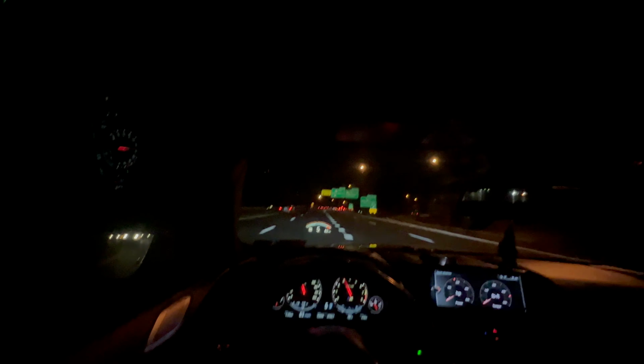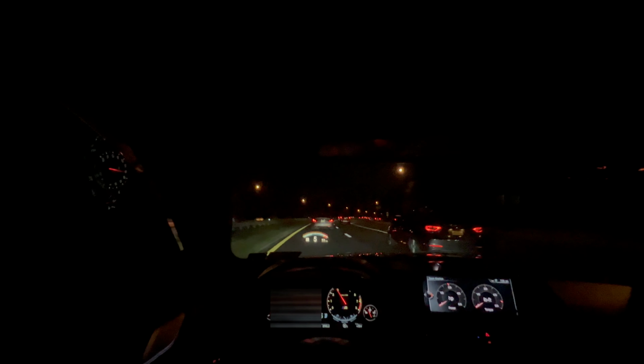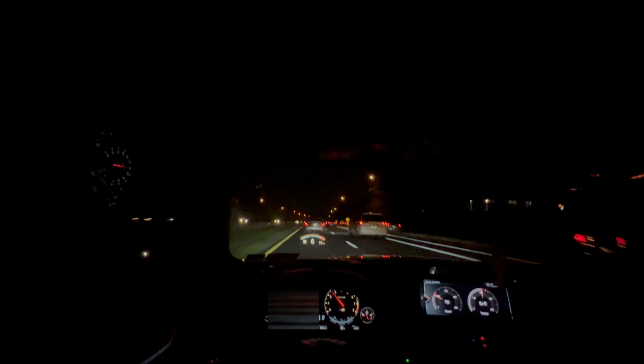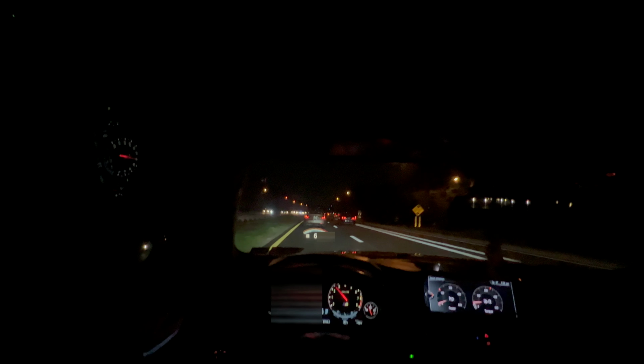Oh, we're stopping. Mr. Honda wanted to get in the left lane, but not go left lane car speeds. Wants to drive in the left lane, but drive middle lane car speeds. Can't be doing that. Not out here in these streets. Is he gonna get out of the way? I guess not. We out here.